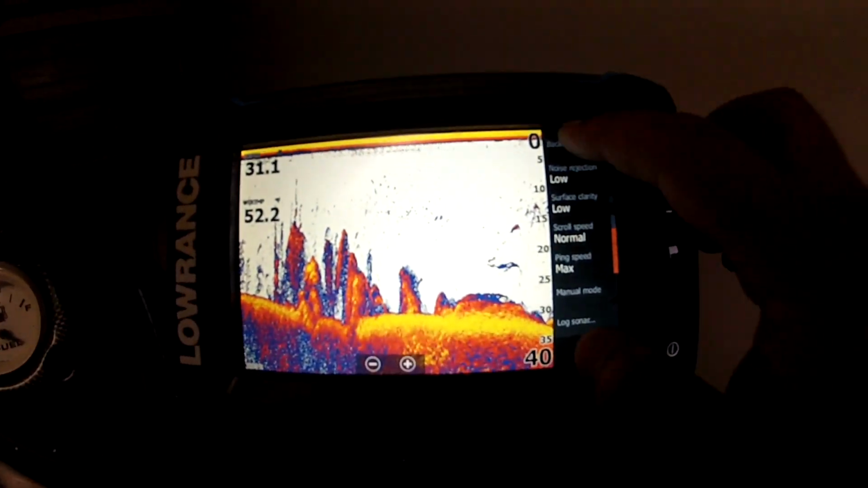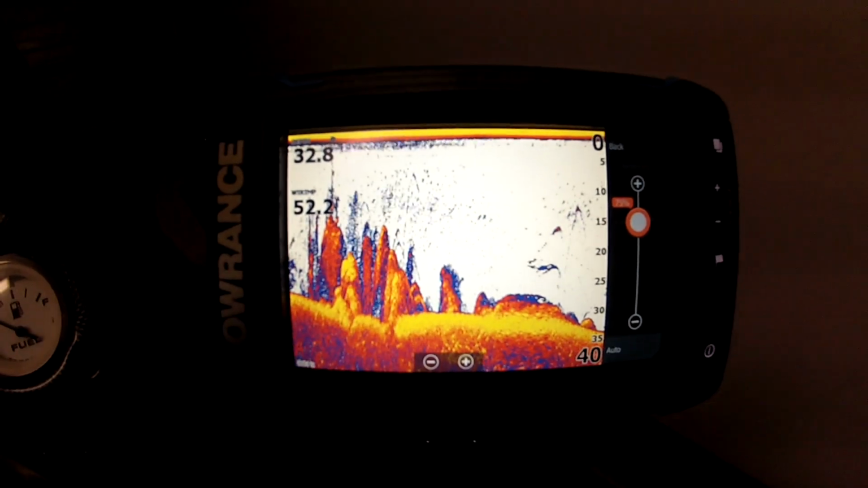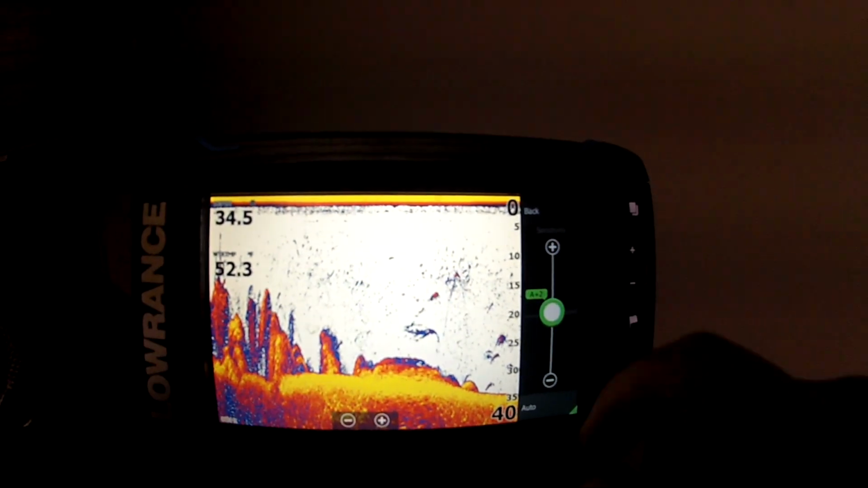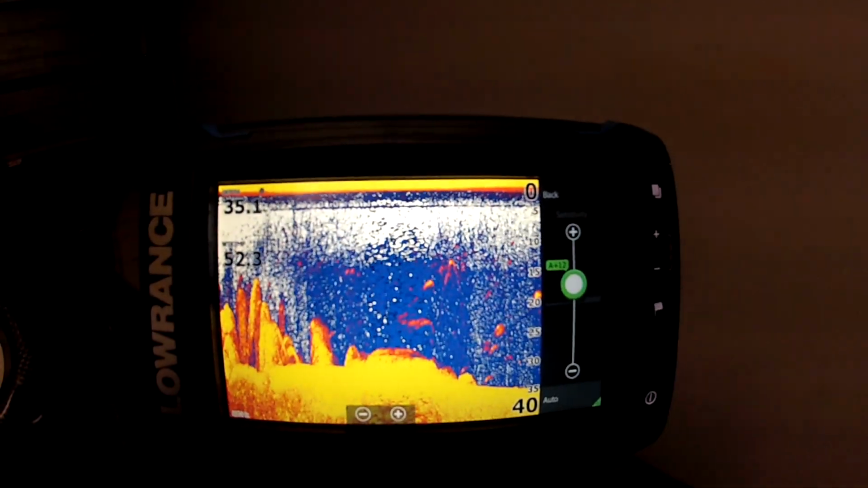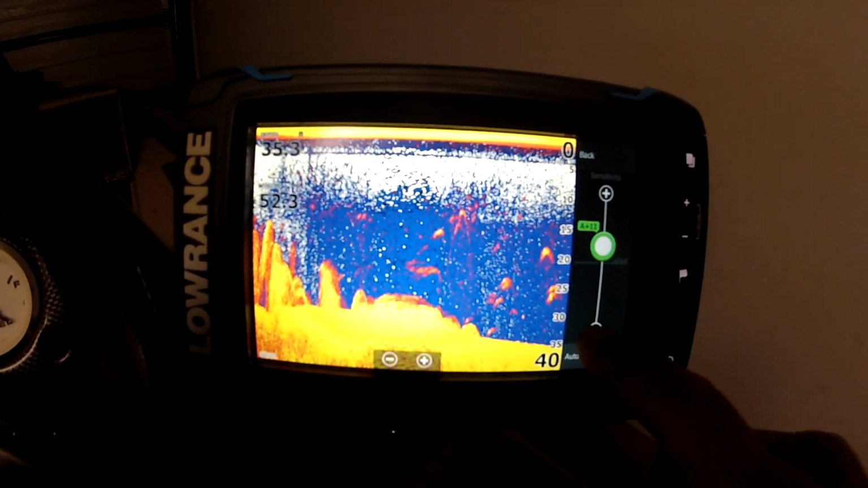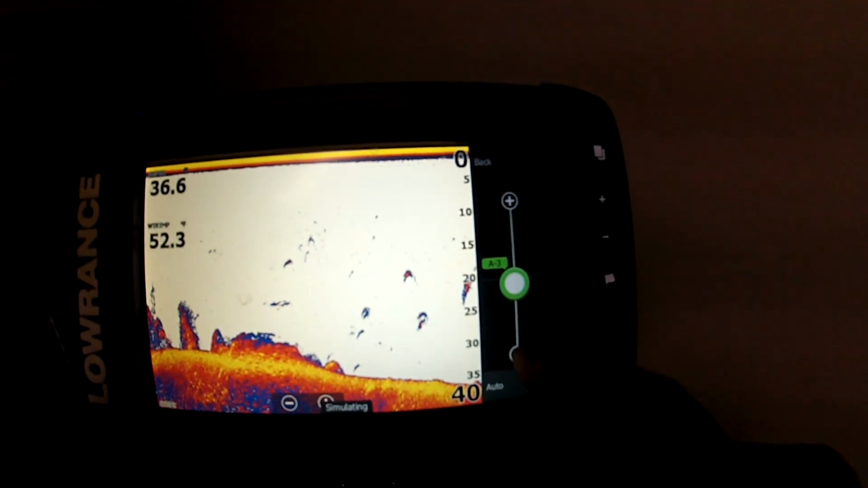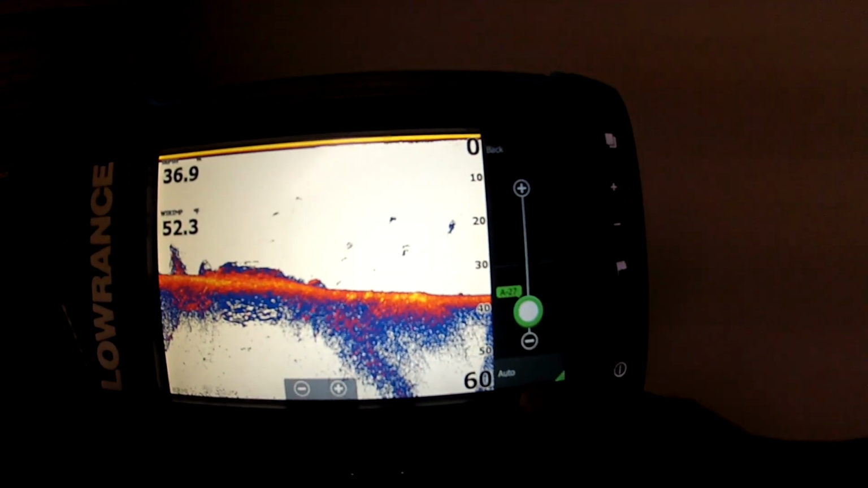Okay, now let's go to sensitivity. You can run it manual, you can run it auto. I run mine in auto mode. Okay, now as you put sensitivity A+2, A+3 and keep going, A+6, A+7, what happens? Look at it, you're not going to see anything on that screen. As you minus it, so back to default and then start in the negatives, A-1, A-2, A-3, -4, -5, and so on until eventually there's nothing on that screen.